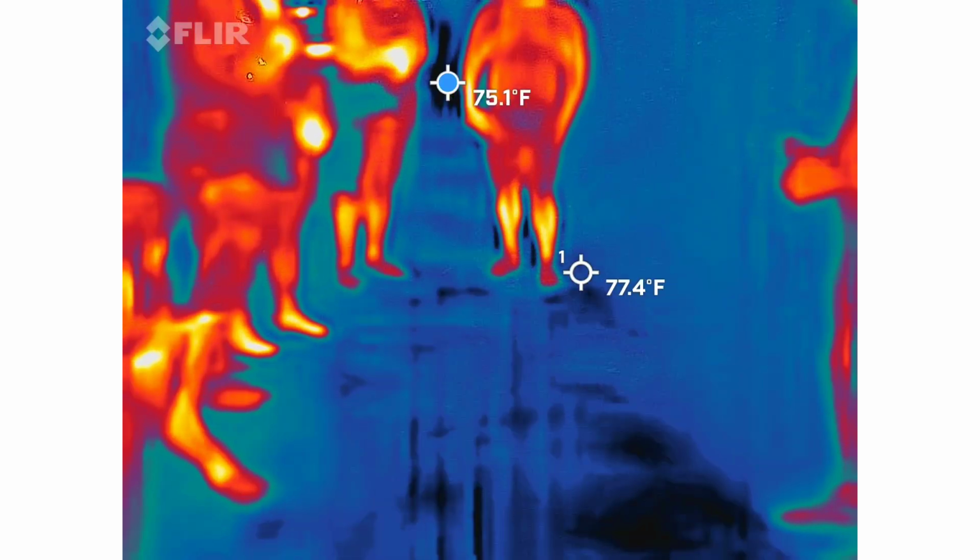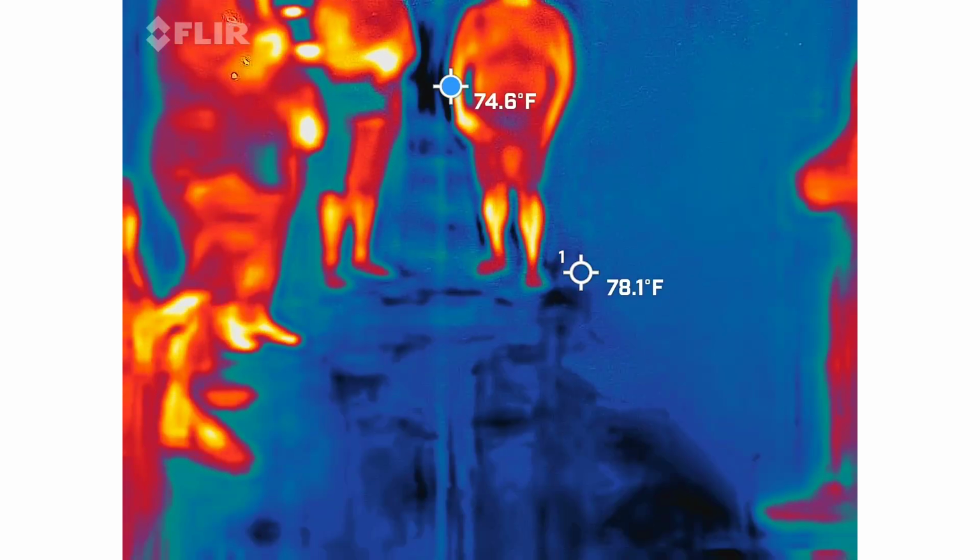So that's a guess. Don't quote me on that one. But a lot of people like to ask me, how old is the gate then? I honestly don't know. I'm not a gate person. I should be because I live in Charleston, but I'm not. I'm all about the ghosts.